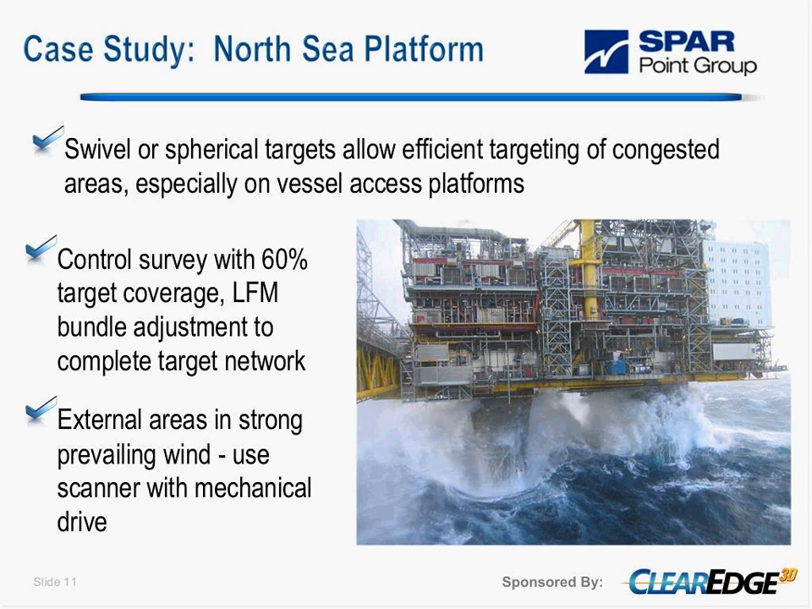One of the challenges that we have is the weather. As you can see in the picture, it can be inclement out in the North Sea. So in the external areas, in a strong prevailing wind, the scanner can actually stop due to the force of the wind on the unit. So the magnetic drives don't manage to turn the scanner in these conditions. We found the mechanical drive units can be more practical. We don't have any downtime due to that.